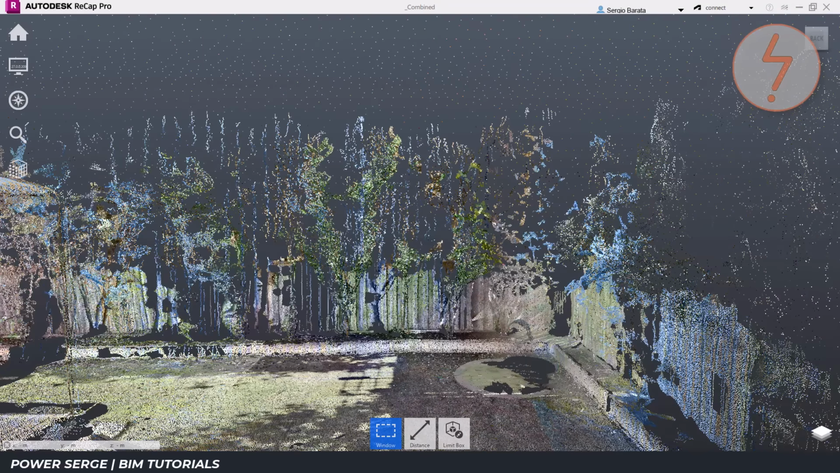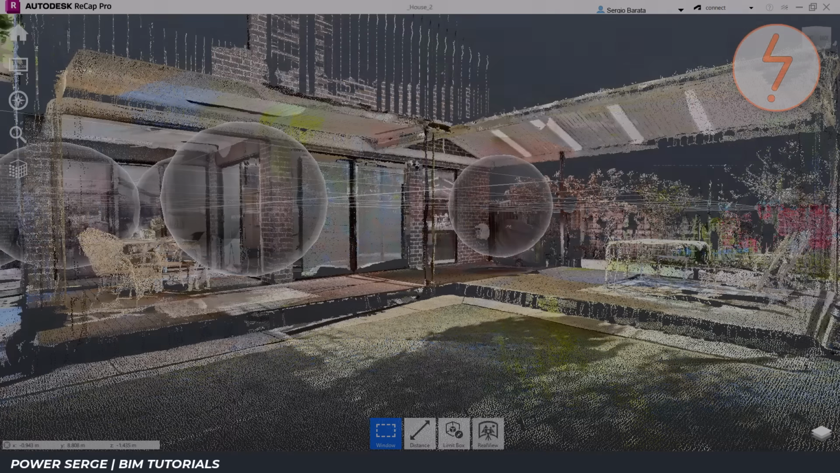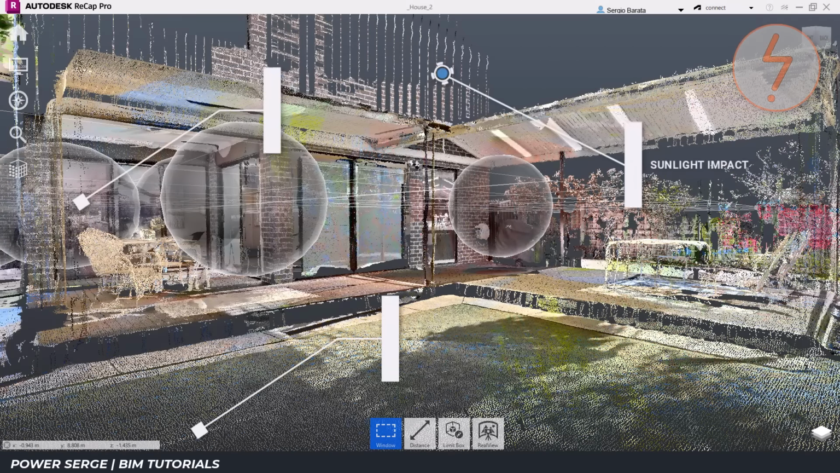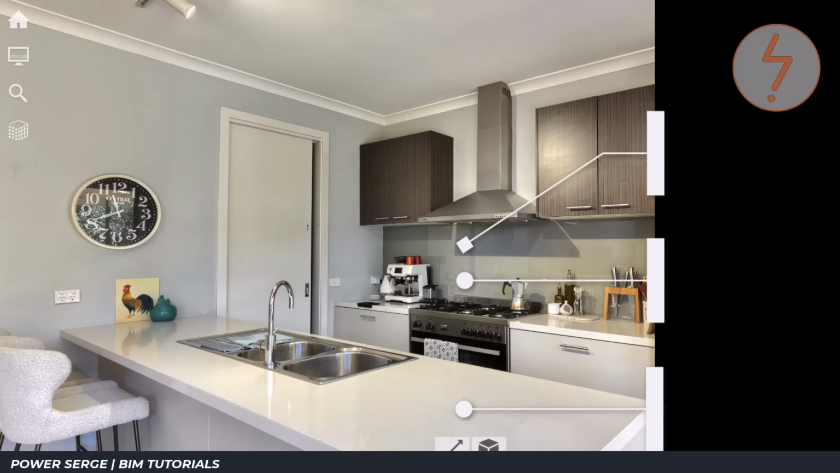The property was captured as separate interior and exterior projects before being merged into a single dataset. This provided an opportunity to test the scanner across a range of different environments, including direct sunlight, deep shade, and interior spaces.